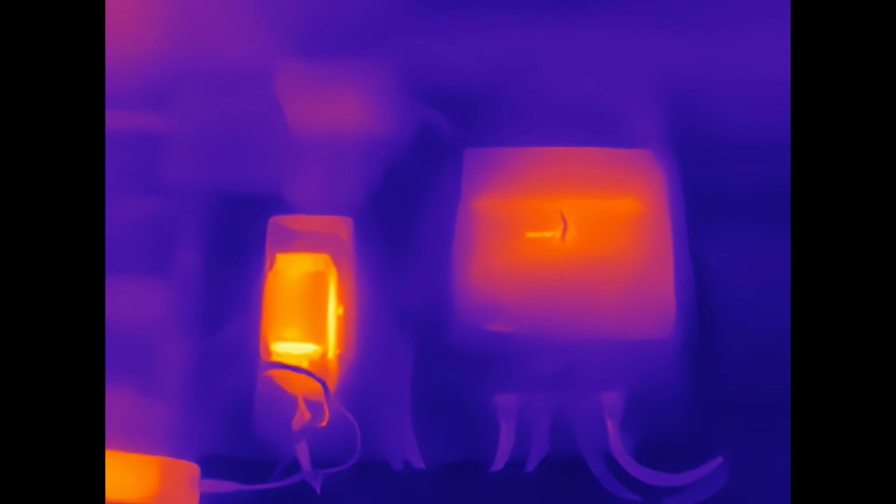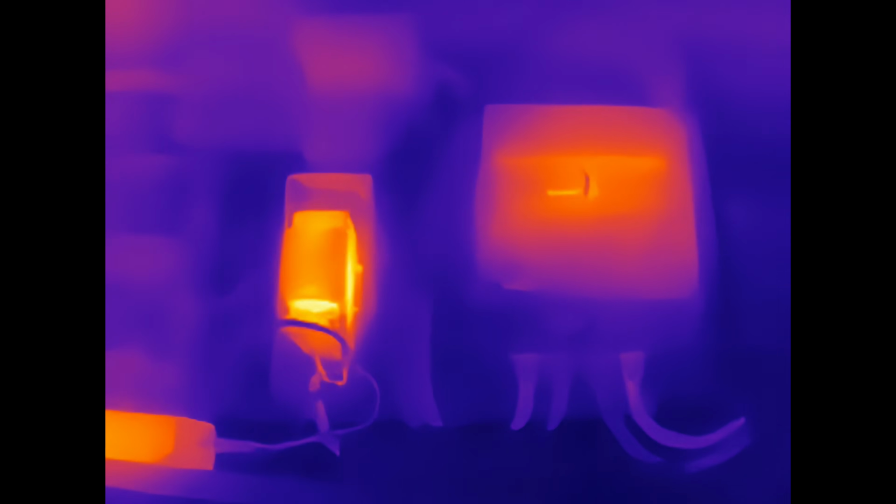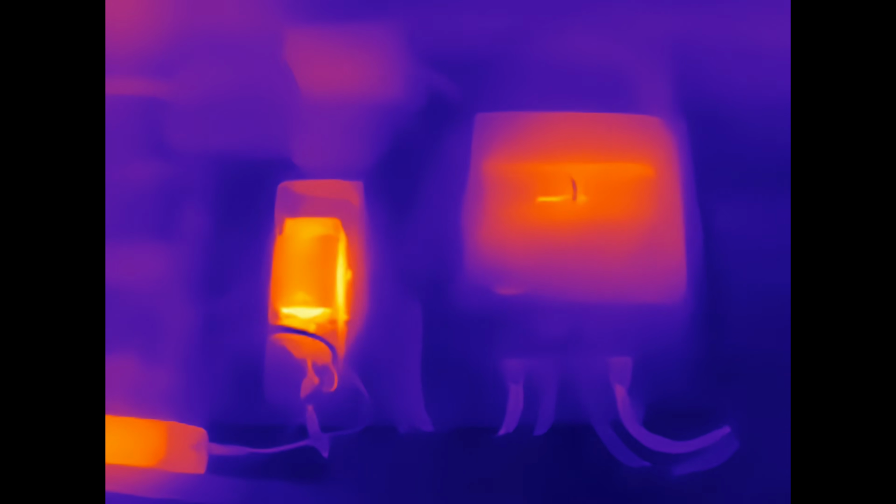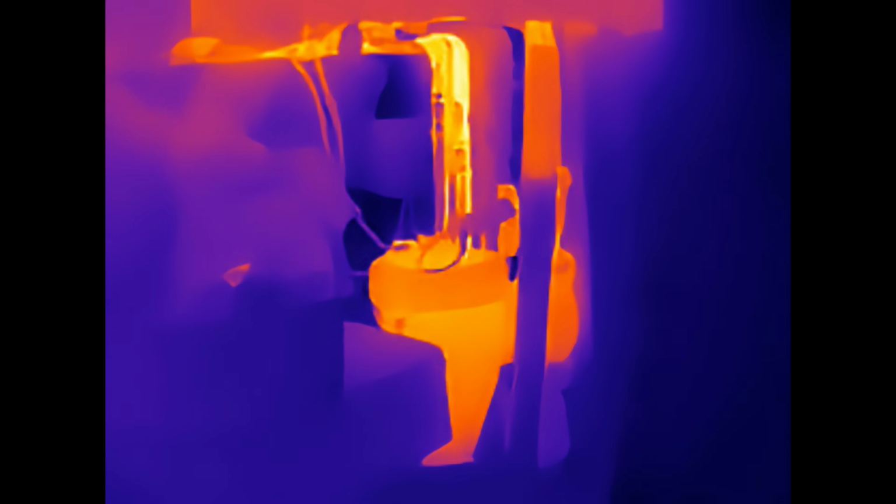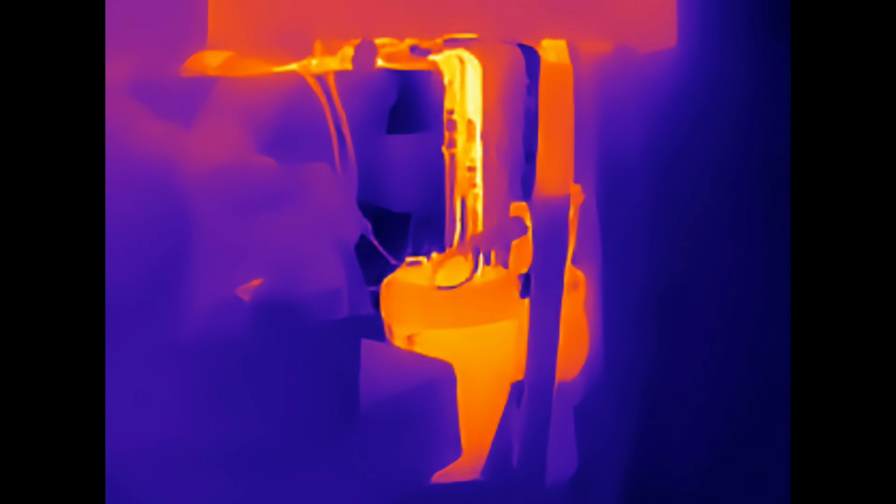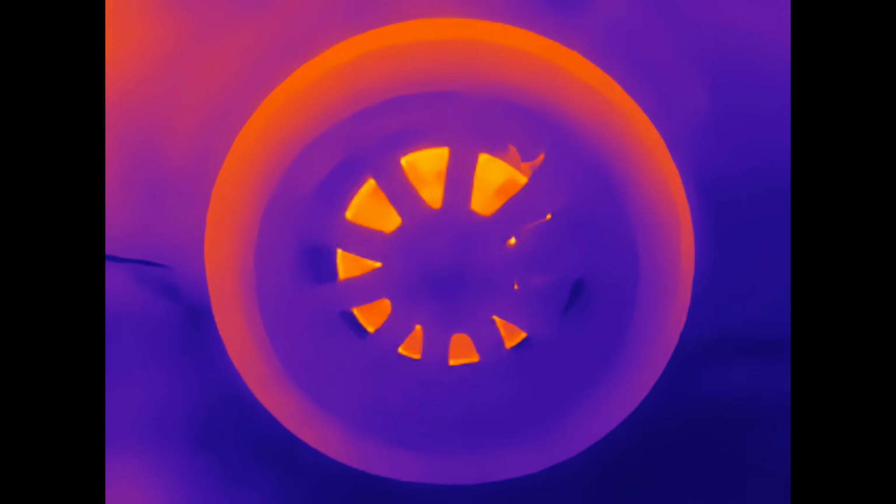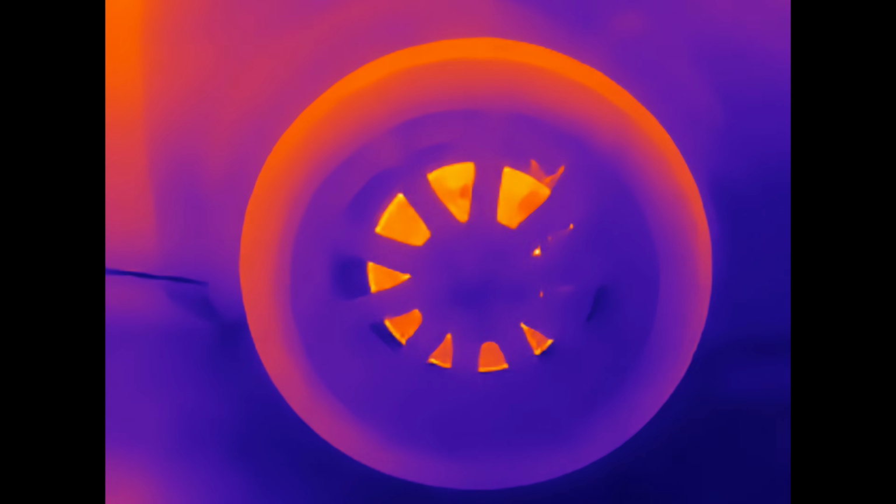It's this kind of general thermal imaging this camera is ideal for, with its fixed focus lens: larger items, electrical boxes, consumer units, wiring, larger electronic devices, anything where you want to be able to get a thermal image in a wider field of view. When it comes to larger objects, this is where this camera does well. Here, you're looking at the wheel and the brake disc on my car.